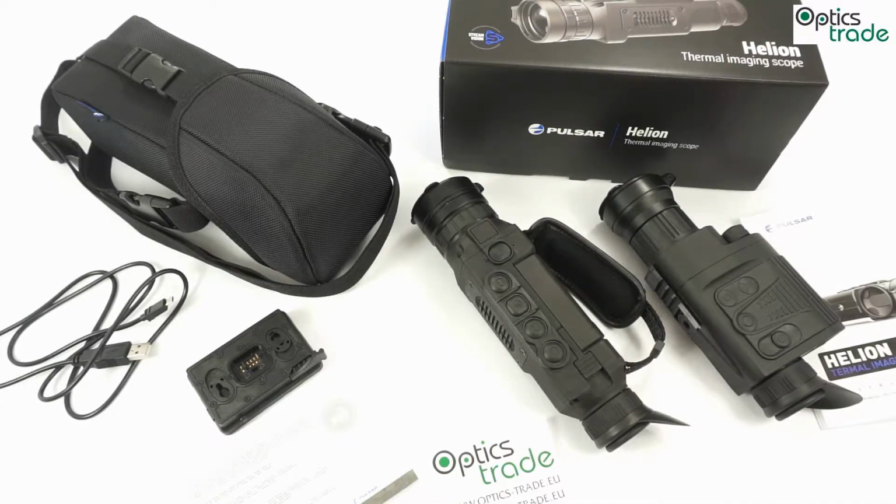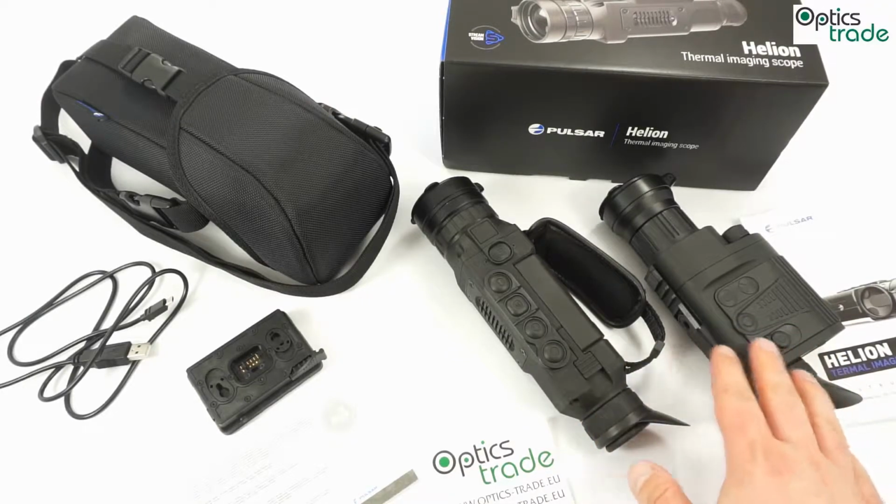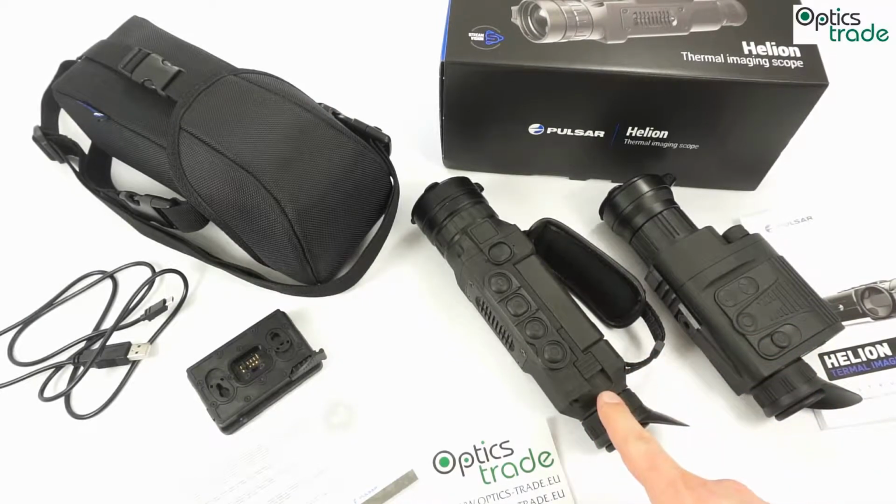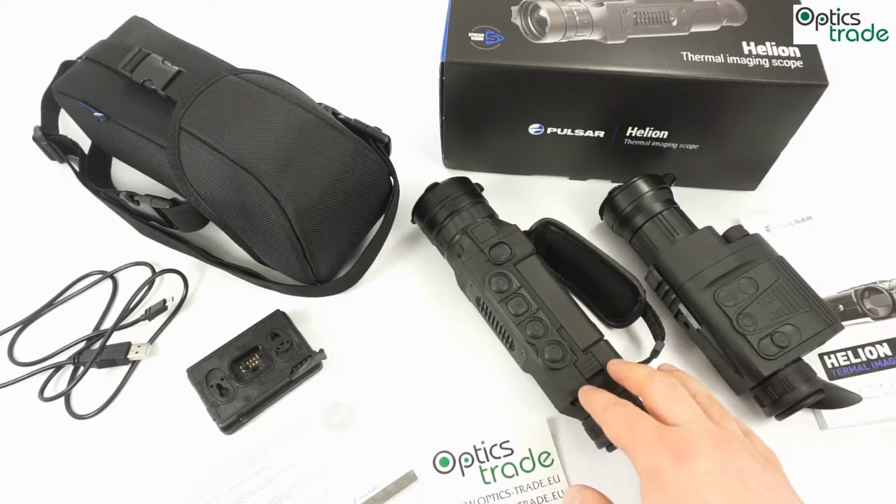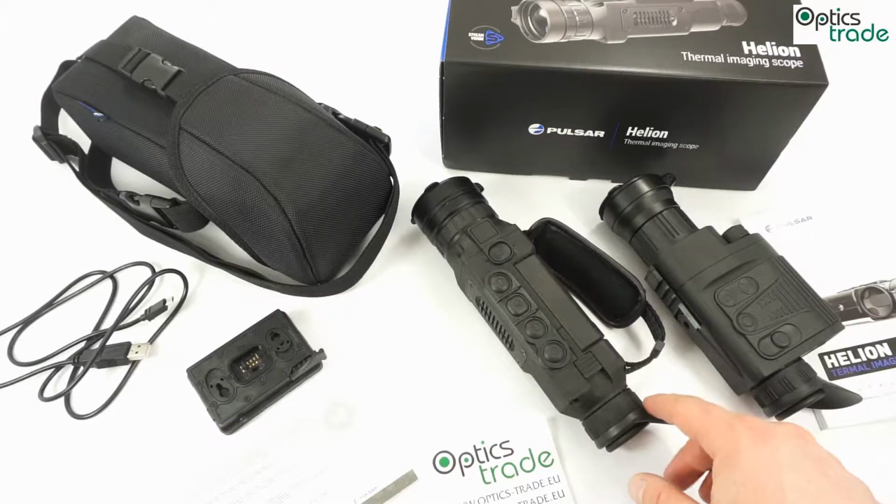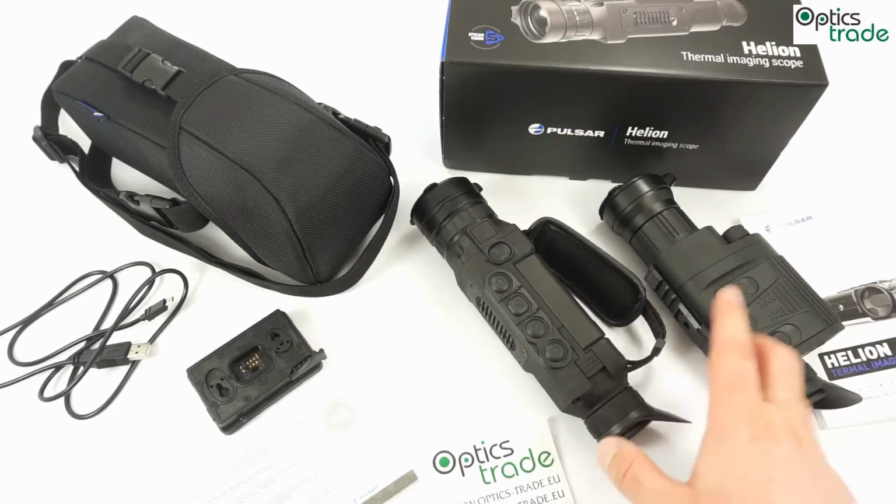If I make a short summary, I think this will probably be the best seller among all Helion scopes, like the Quantum XQ50 was before. It has almost identical optical performance, but it is more refined, so it is a little bit better. Regarding the housing and how it's made, it's a really big step forward, especially due to the IPX7 standard waterproofing. It is really easy to hold and easy to operate.